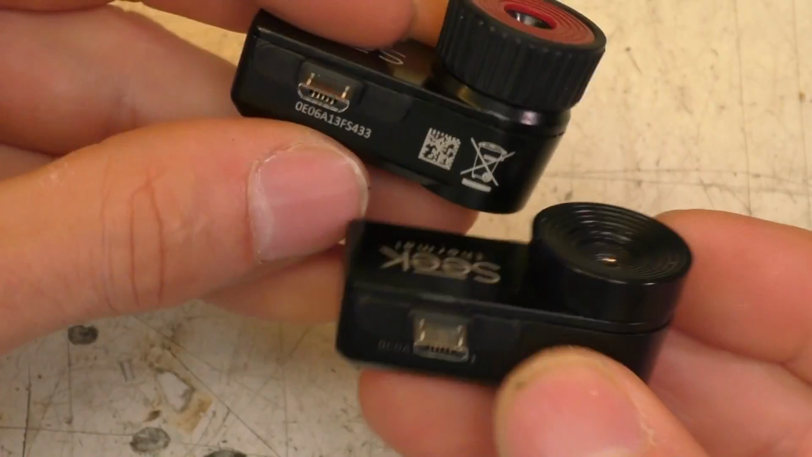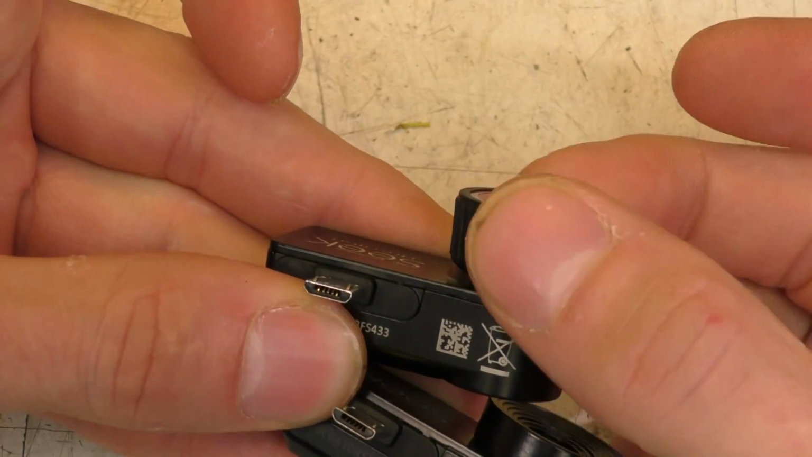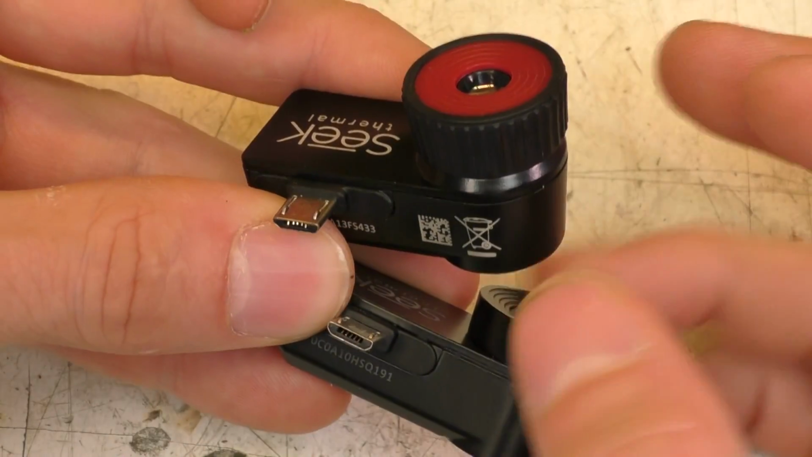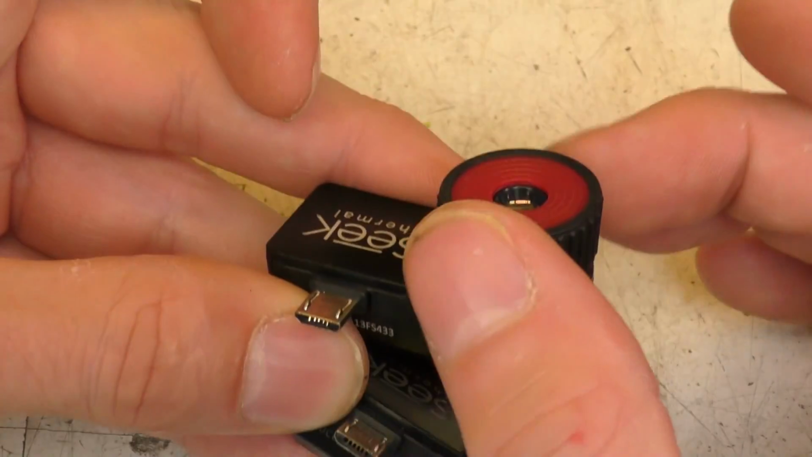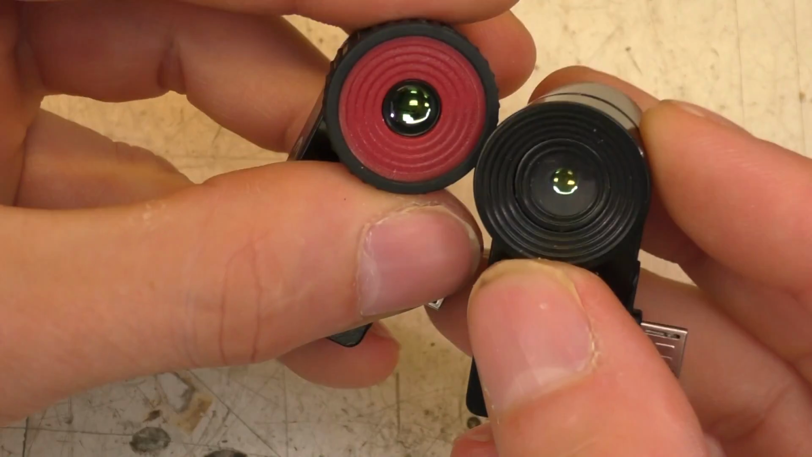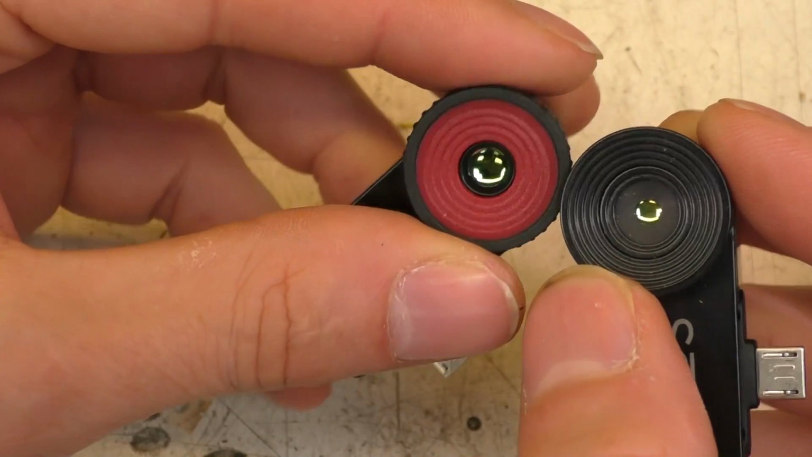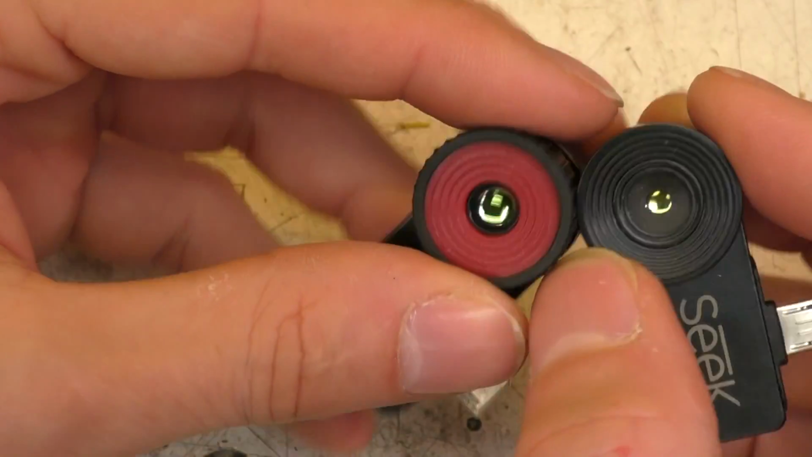Physically it's pretty similar if you look at the original one, and the main difference is that we've got this focusable lens. This is also available on the older version as the XR variant, which also has a focusable lens. And the only other obvious difference is that the actual active part of the lens is maybe about twice the size. Obviously with a higher resolution you need a wider aperture to deal with that.